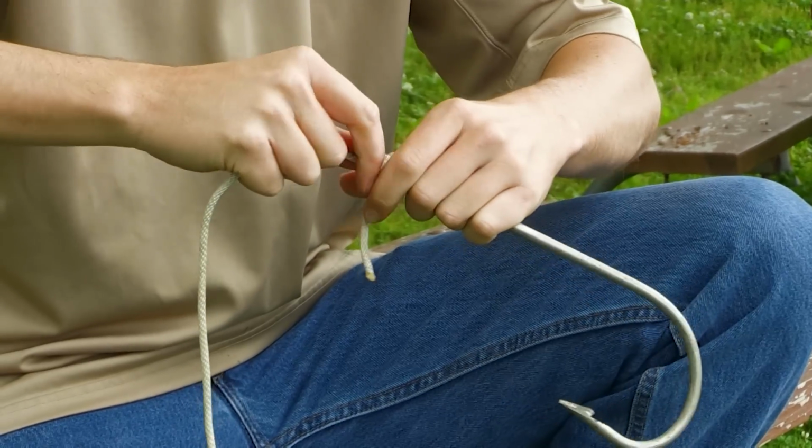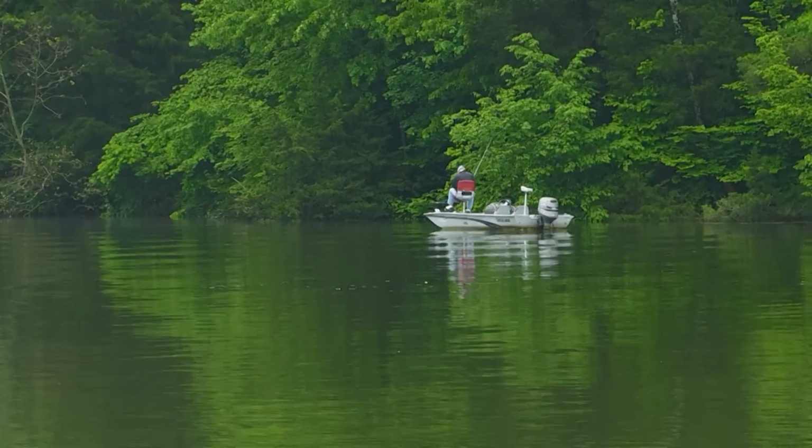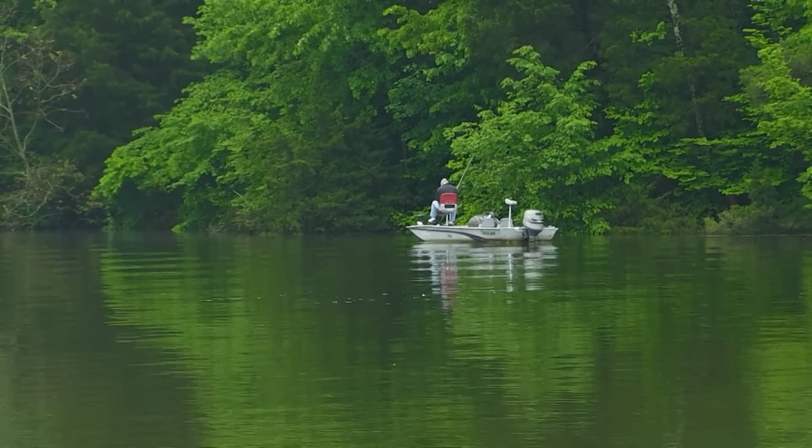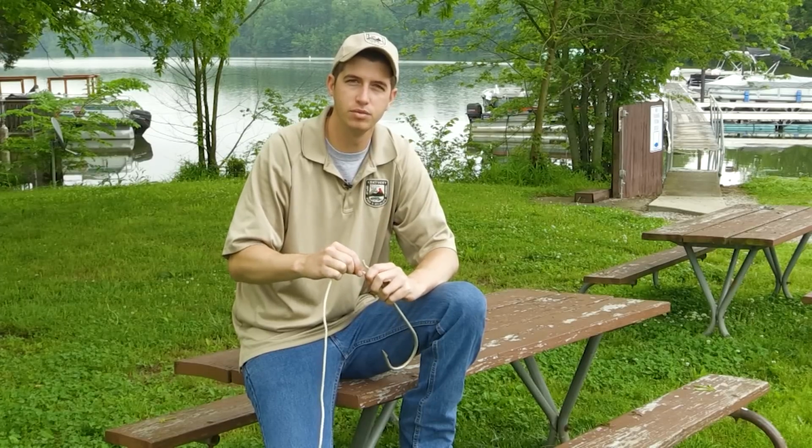If you do it right, you can see these loops here that kind of stack up on top of each other. All you gotta do now is just clip off your tag end and you're ready to go fishing. That's how you tie an improved clinch knot. Like I said, it's very simple and it works on any kind of presentation you want.